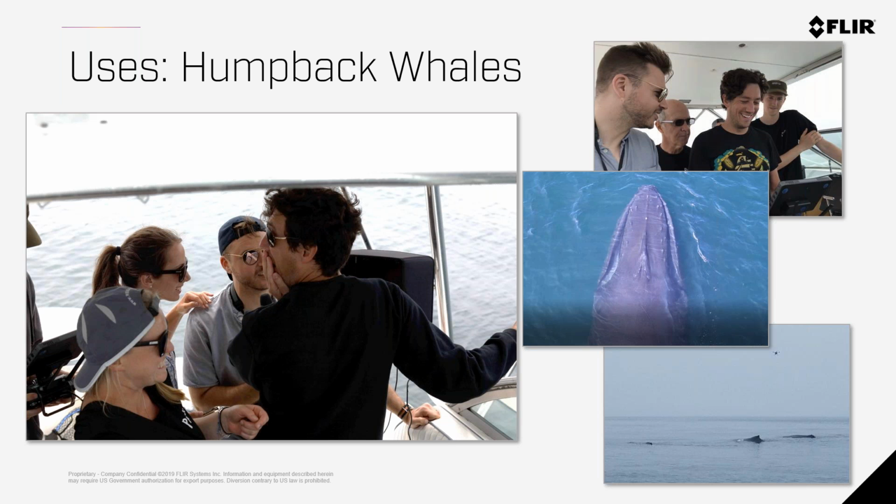And before doing this thermal work, Dr. Ian Kerr started what was called SnotBot, which is flying drones with petri dishes into those plumes of snot, collecting samples and being able to study them in a lab, which was very difficult or maybe impossible for them to do in the past. With drone technology, it made it possible. Now we were getting the first temperature reading of a whale.